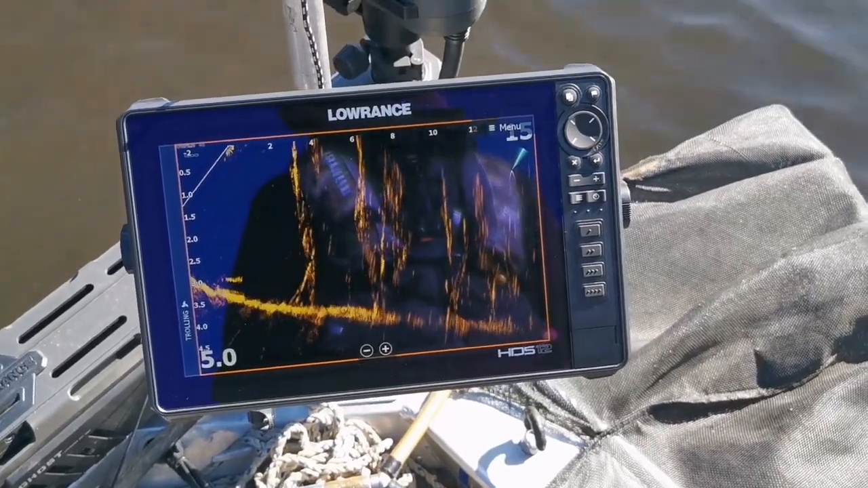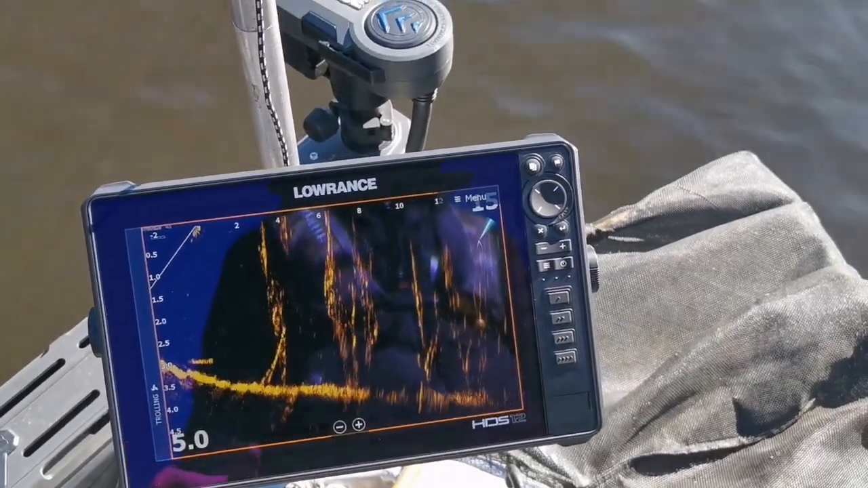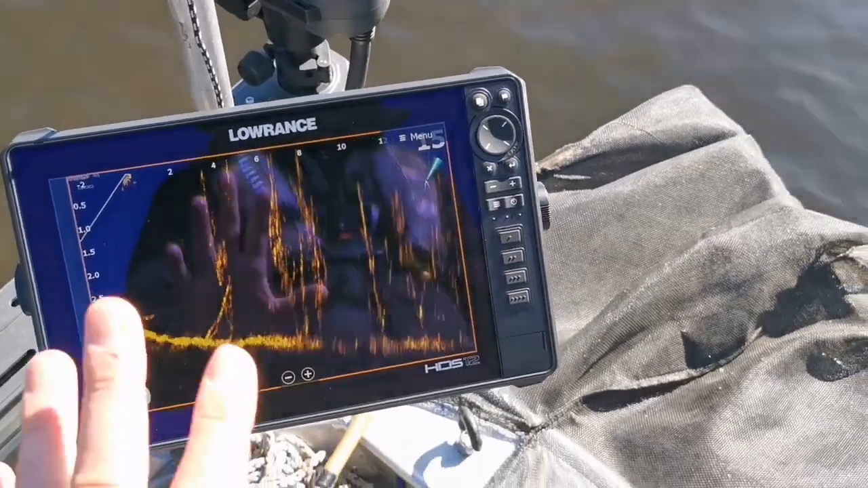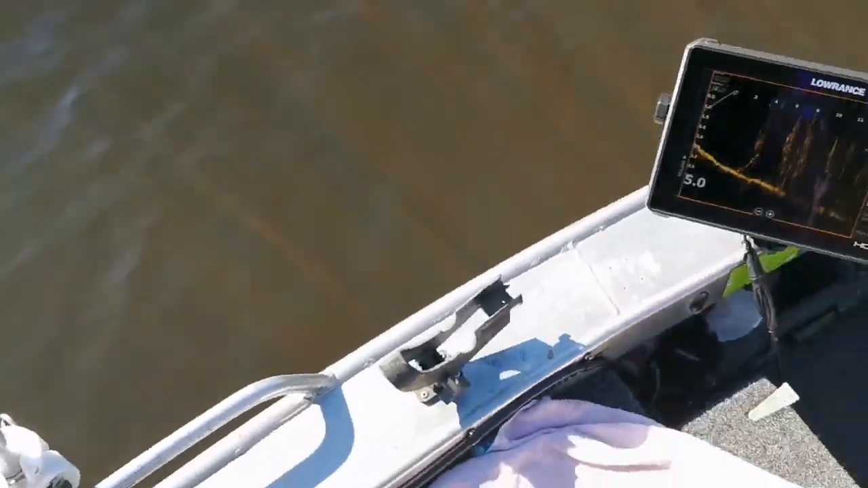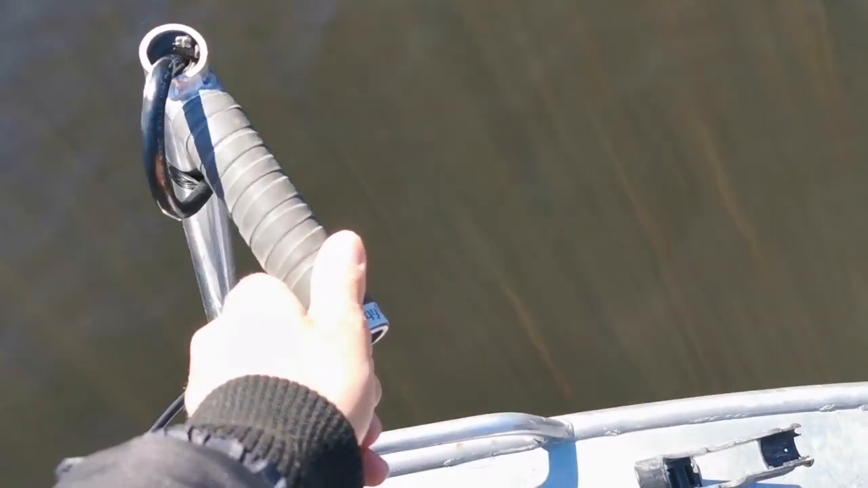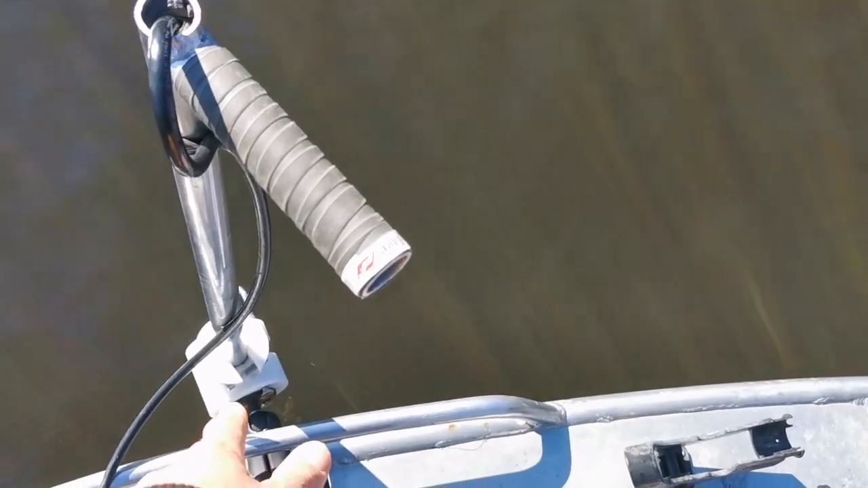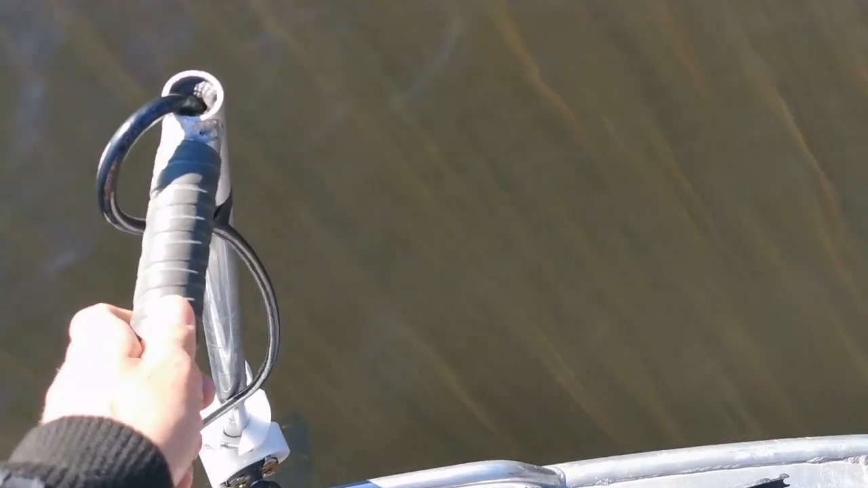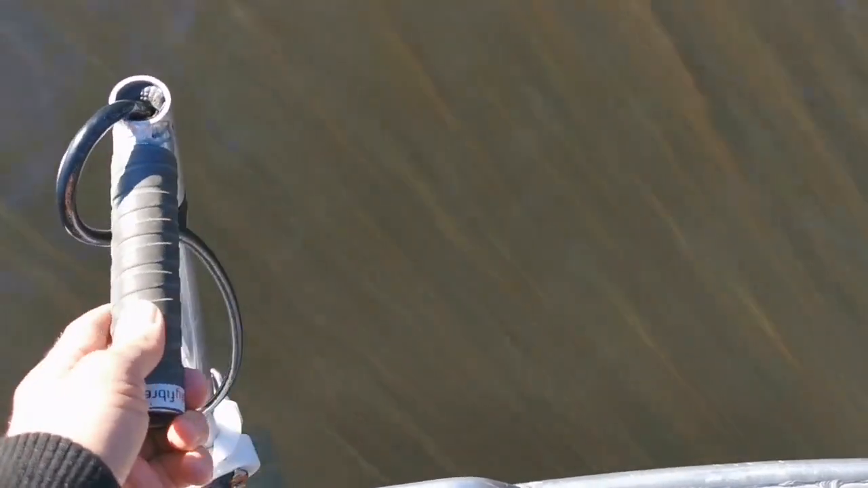I'm just going to run you through my ActiveTarget setup. So I've got two HDS12 Lives on my boat, one at the bow here, and I've got that networked to the one at the rear. I'm essentially just using a pole to navigate where I'm fishing, so where I'm projecting my transducer. I've got a Rob Payne Engineering bracket and mount, and I am essentially just turning that head and pointing it to where I want to fish.